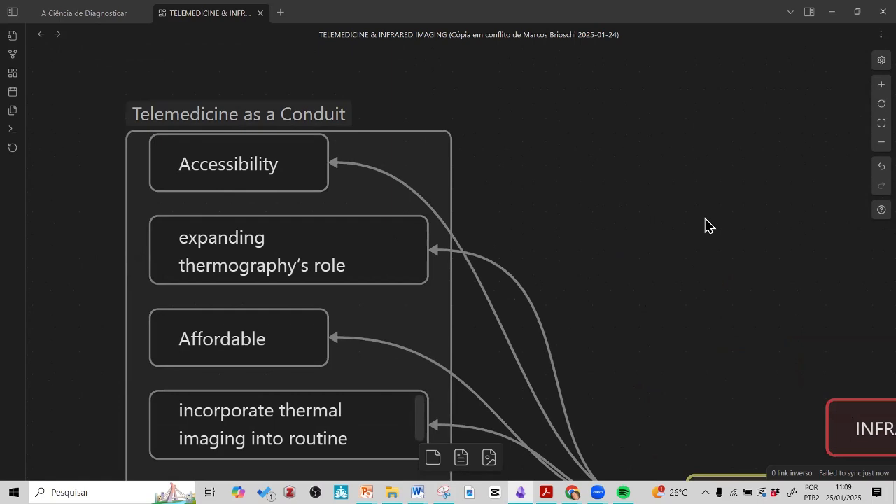We know that there are a lot of places with infrared sensors around the world, but some places don't have different kinds or different levels of specialists.